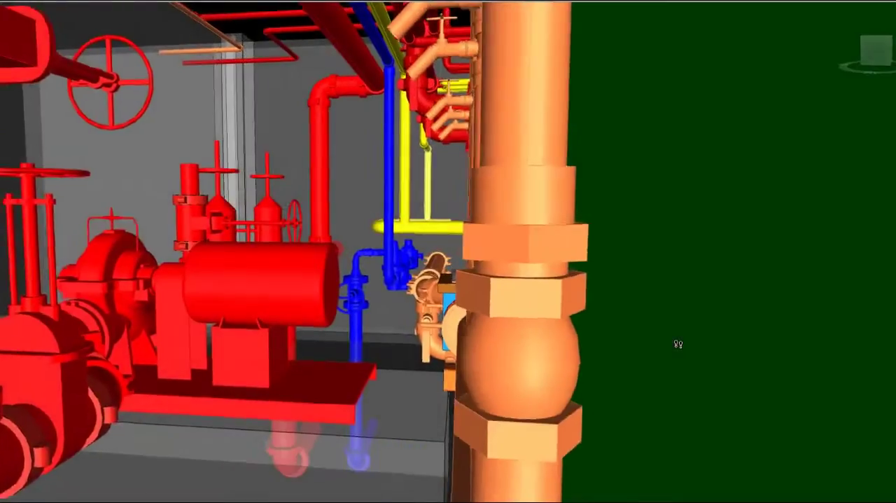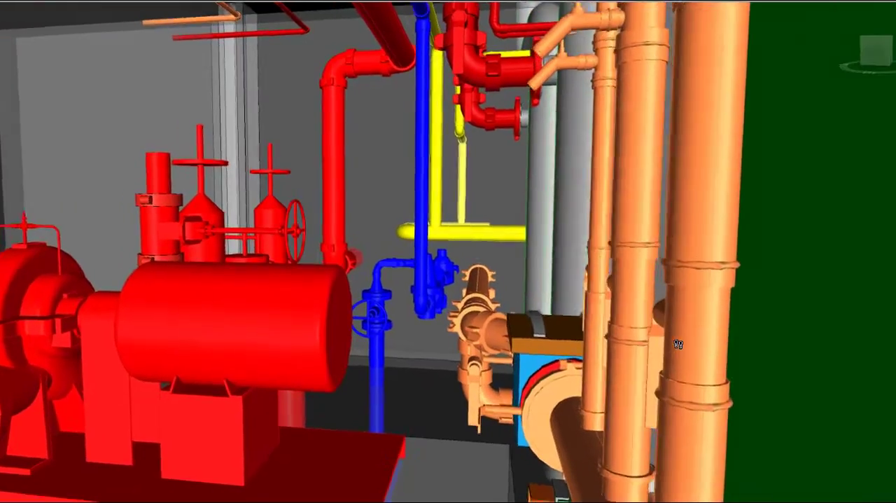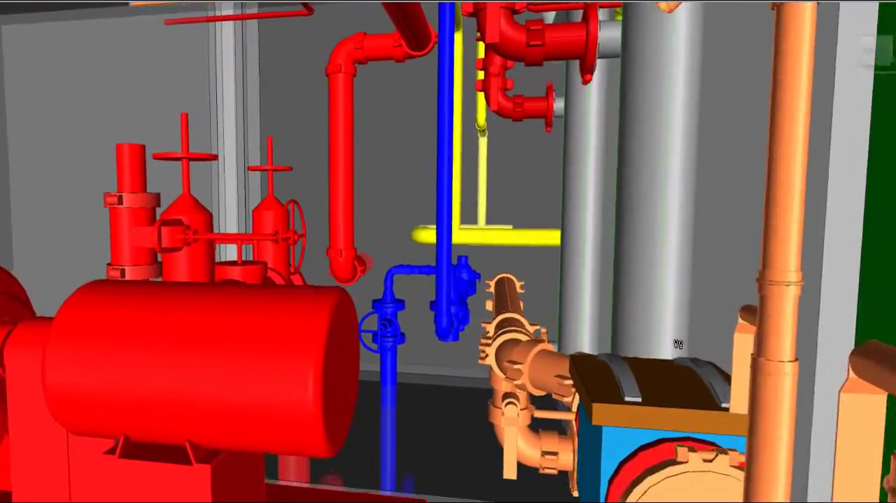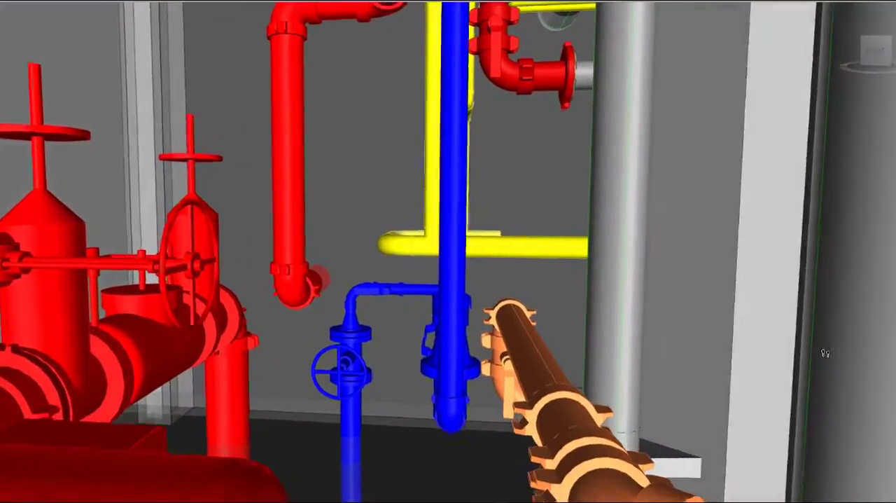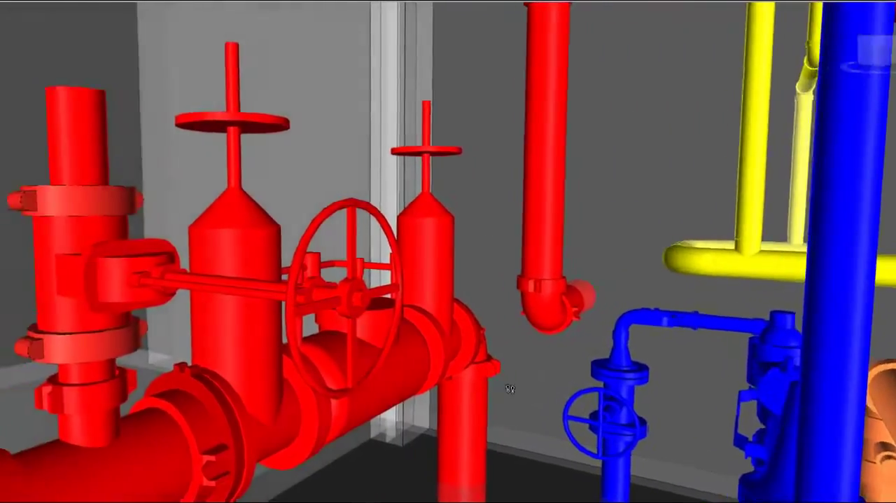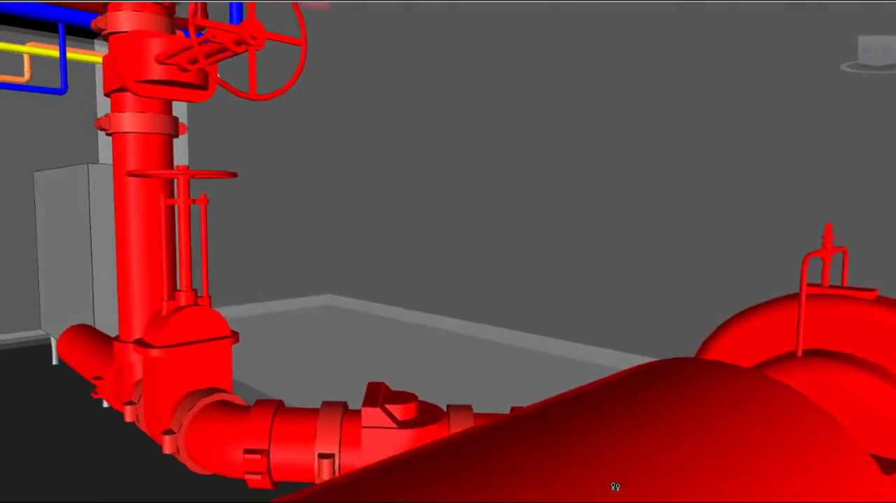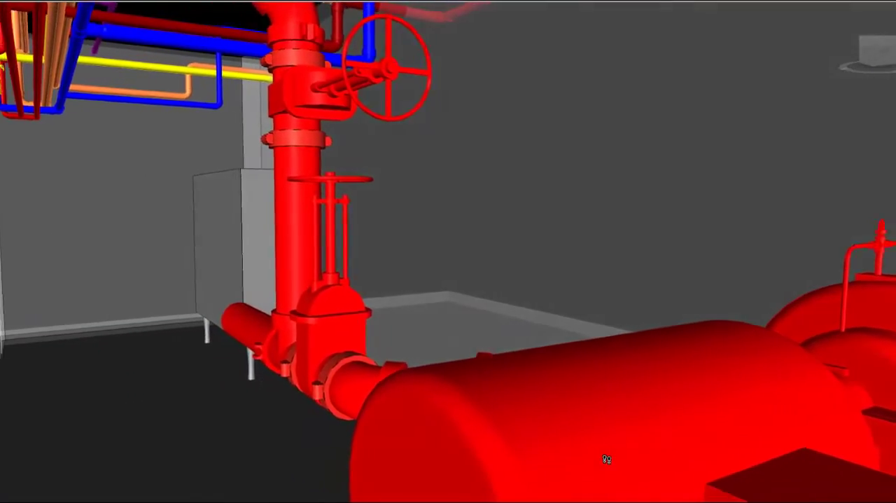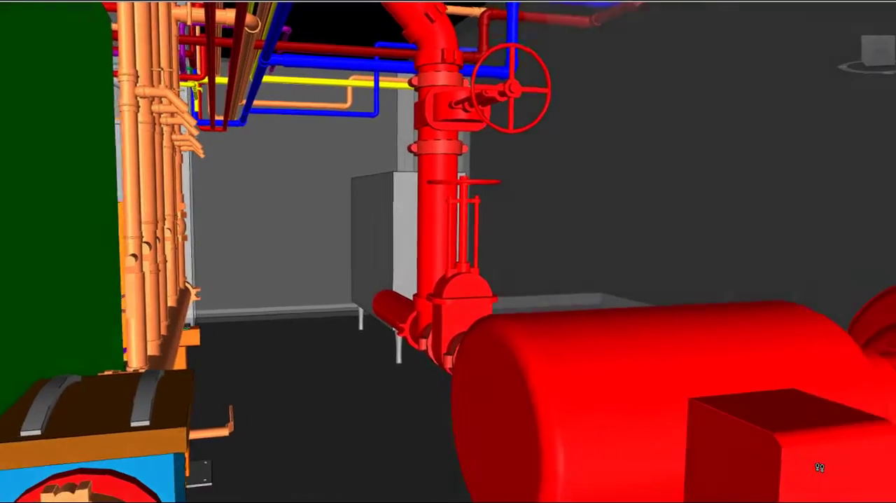There you have it. You are getting a virtual tour of the 3D layout of this boiler room. We're walking behind the boilers right now towards the existing water service, the blue line there. There's the fire service, the red, it's connected to the fire pump. We did not show all the piping because I just needed to get the general layout of that so we wouldn't collide with it.